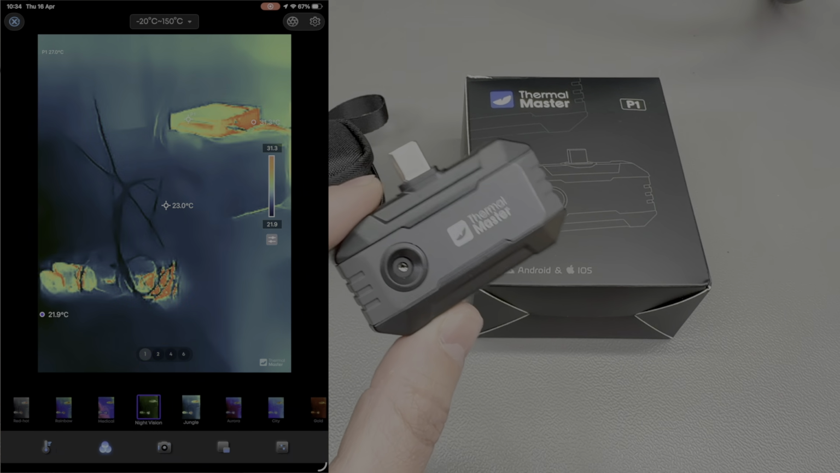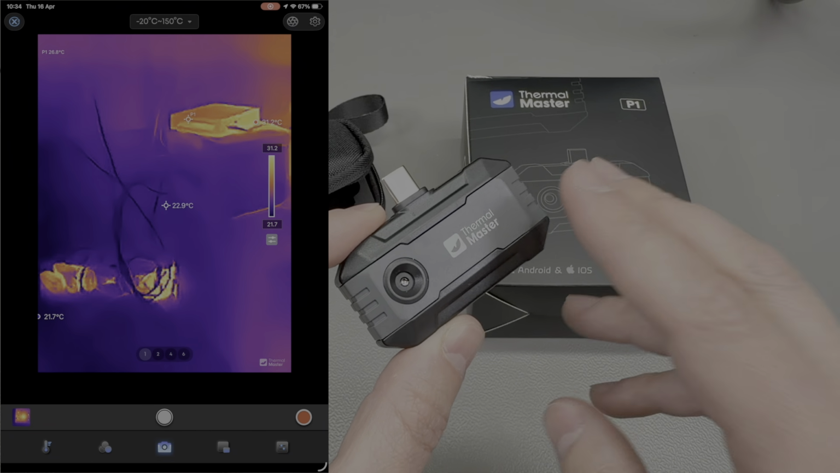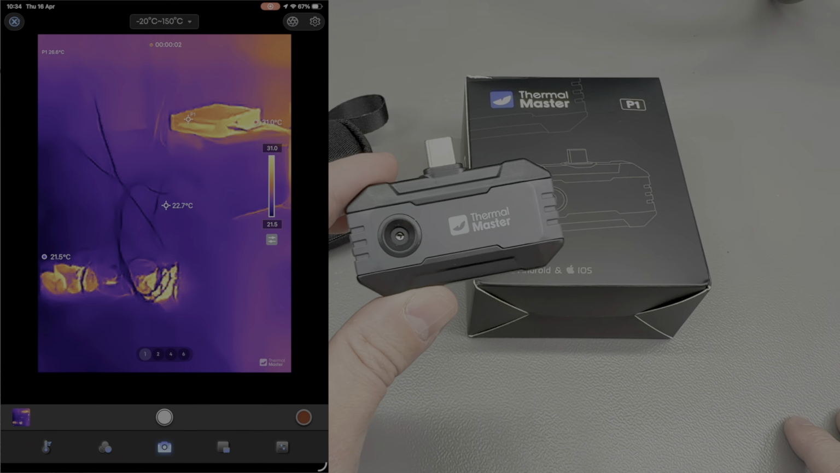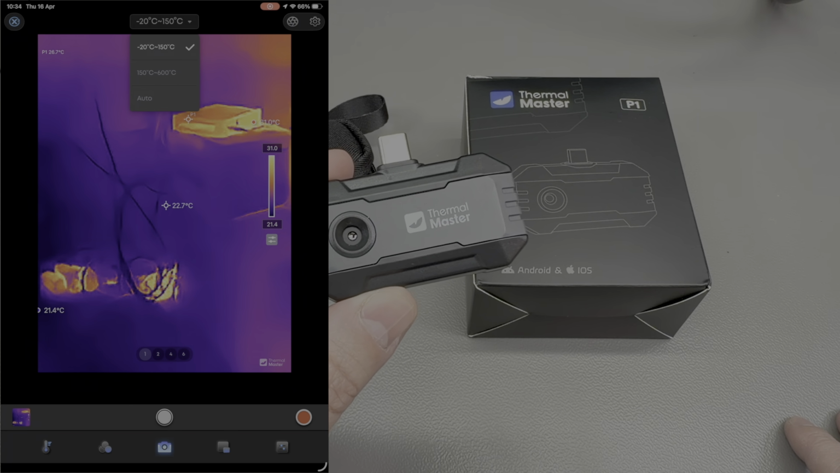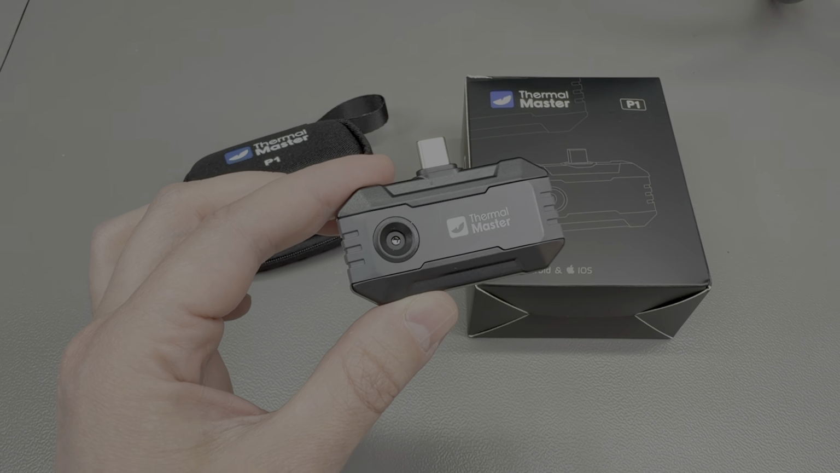Because this is an entry-level camera in their lineup, there is no macro lens available, so this is what you get. You have to consider this thoroughly before getting the cheaper model over the more expensive. Think about what you are going to use this for. It will likely work great if you just want to use this for general hobby projects, inspection work around your home or vehicle, as shown in my previous examples.